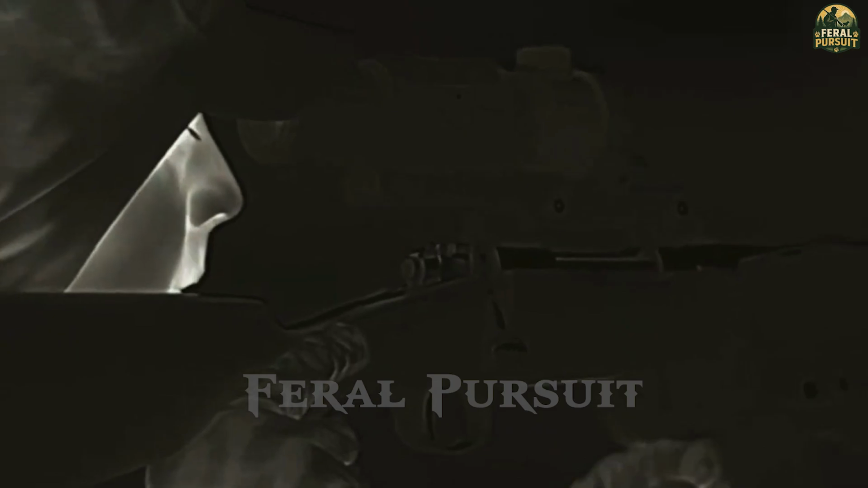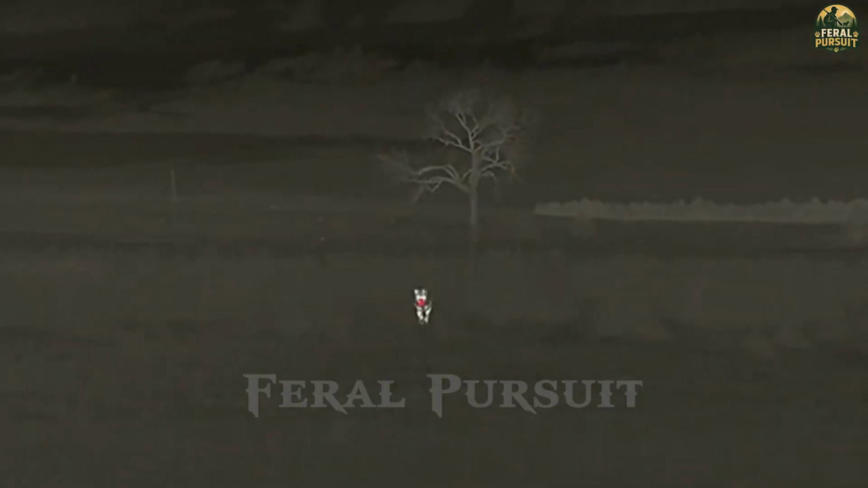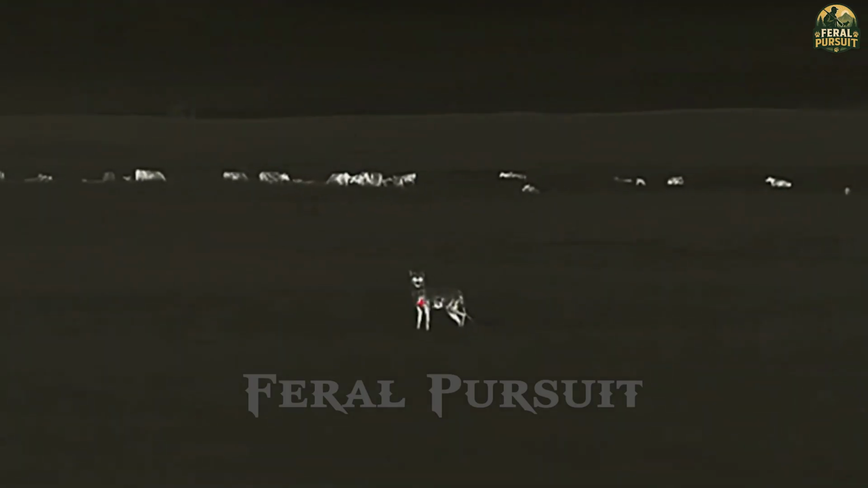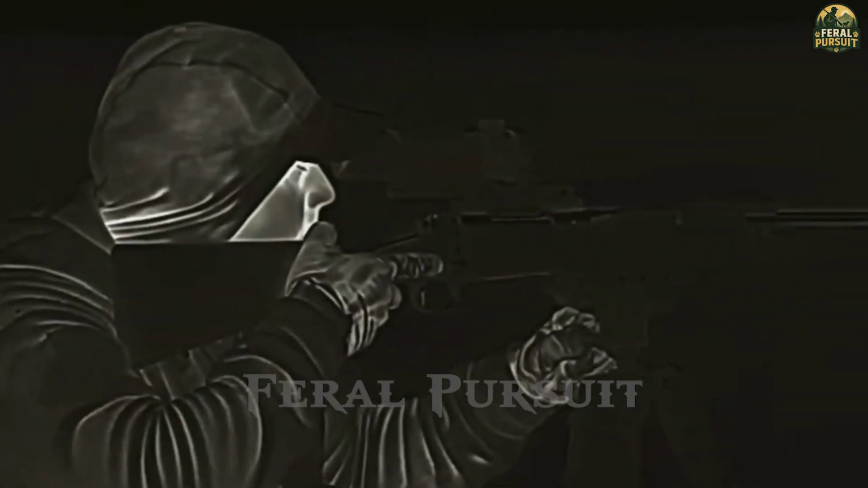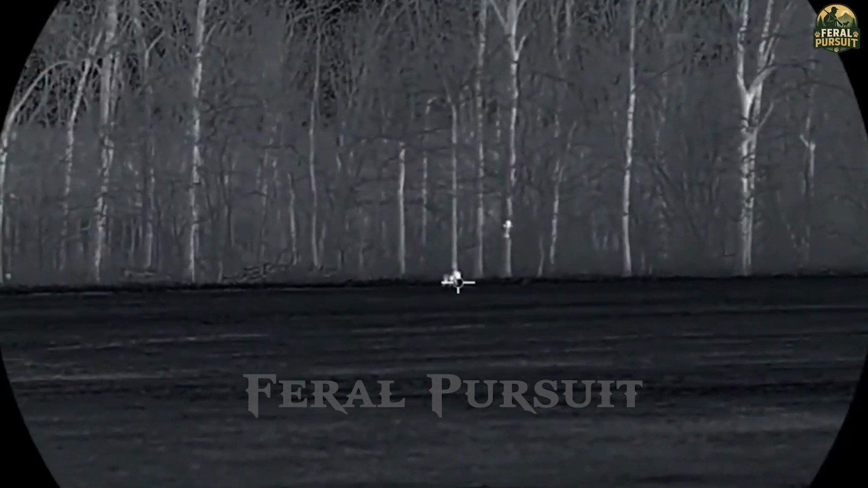In the darkness, their eyes shone like 2 headlights, aimed straight at me. Gunshots rang out. I fired, but missed. They disappeared into the darkness. Frustrated but focused, I held my position. Then 2 more appeared on the distant ridge. This time, I didn't hesitate. This time, I wouldn't miss.